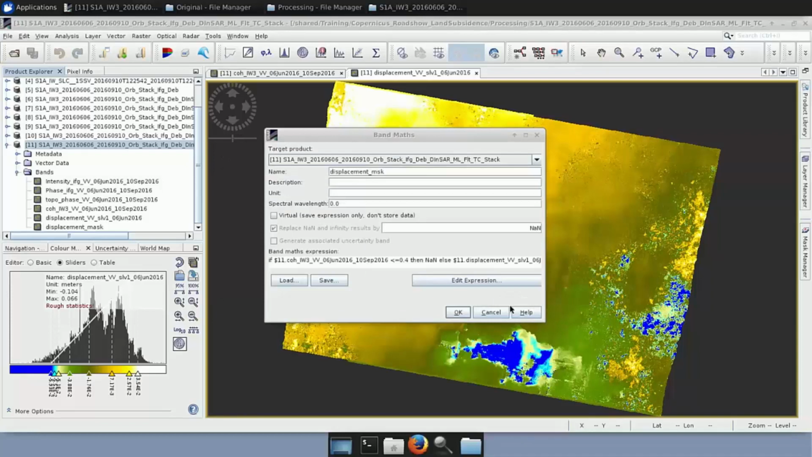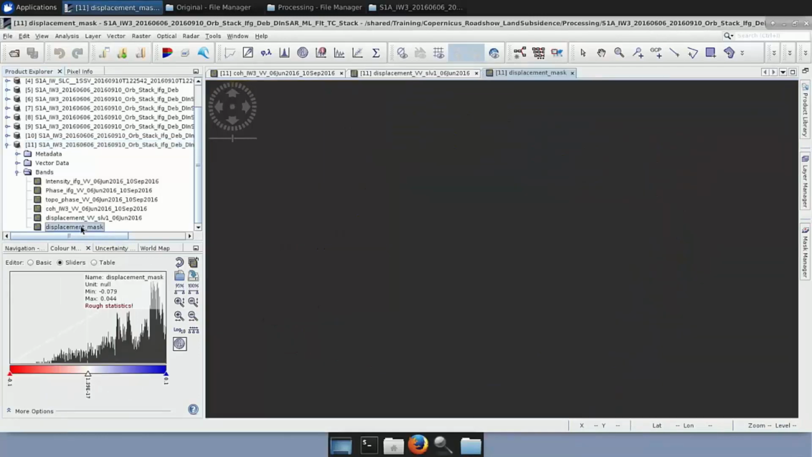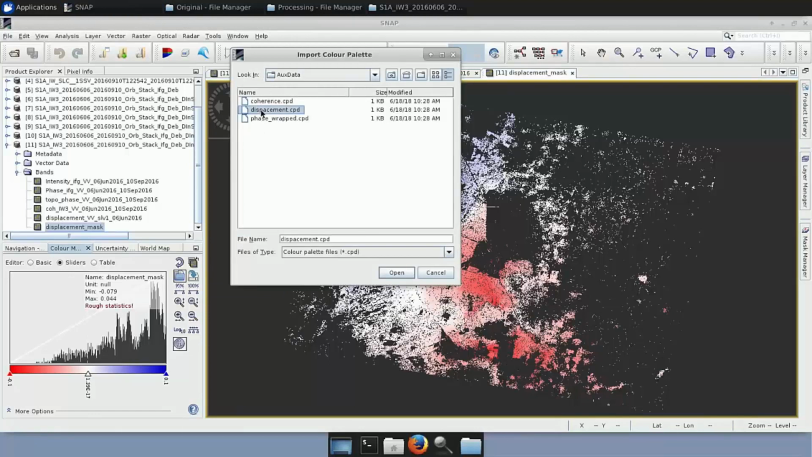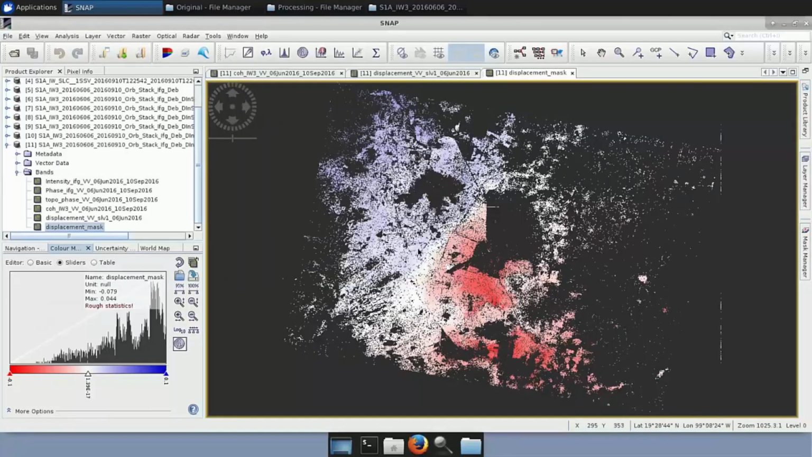So once we click OK and OK, the band will be created. I have it created already for you. So I just go here, displacement mask, and I open it. And this is how it looks like. If you remember, this is the final result. So this is the city. You can see the parts with red are those that are subsiding the most. So how do we have this result? I went here in the import color palette, and I imported the displacement one. I clicked no, and this is how it looks like.